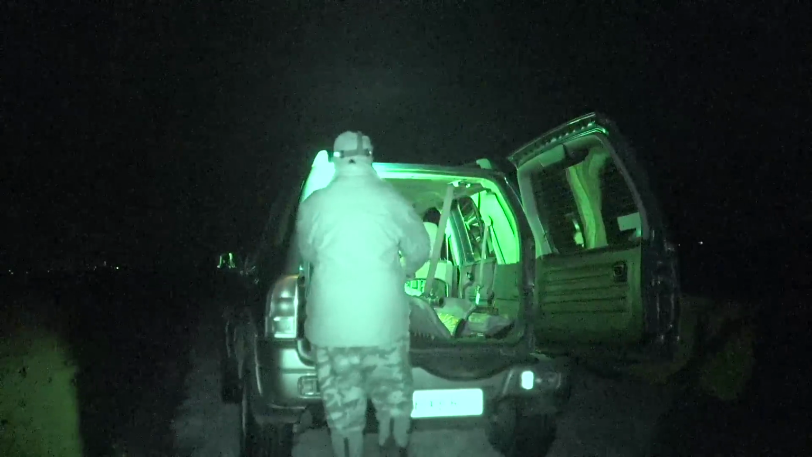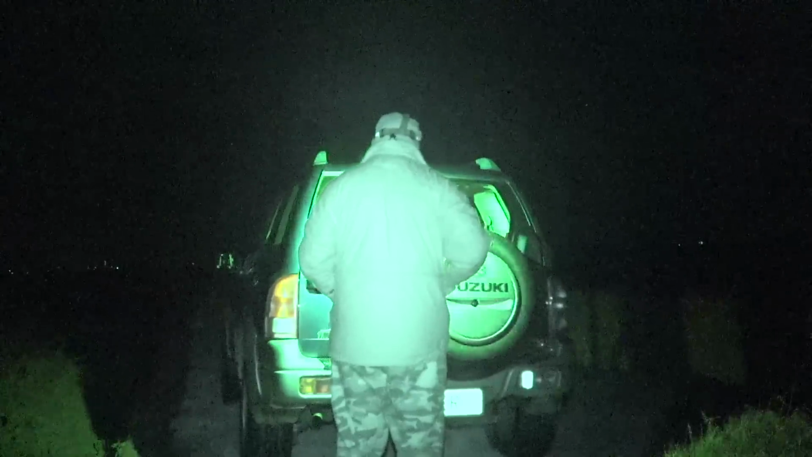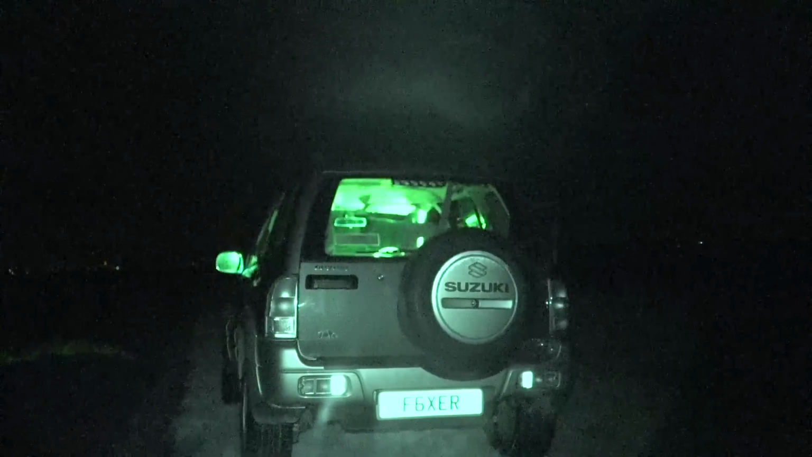With quite a lot of ground still to cover, I decided that rather than stopping and calling at my usual spots, I would drive around the rest of the permission, scanning as I went. That decision proved to be the correct one.